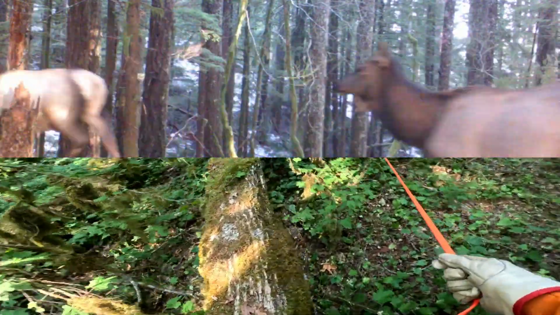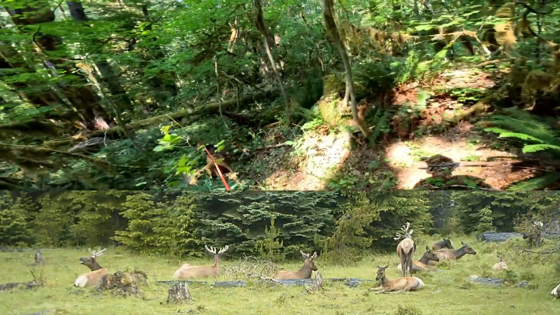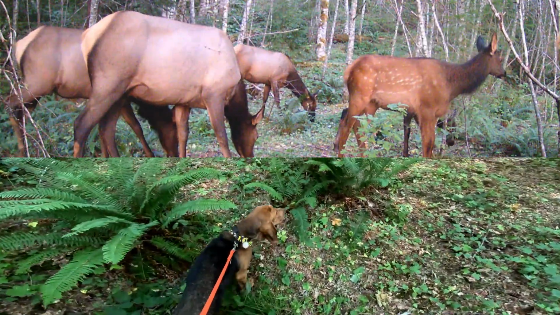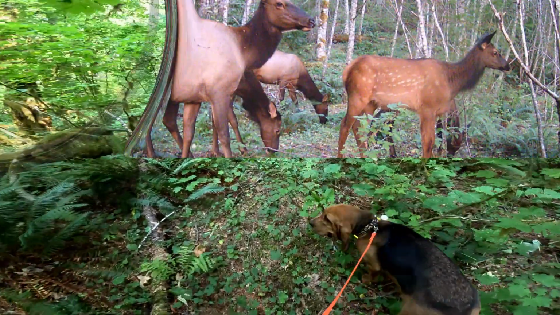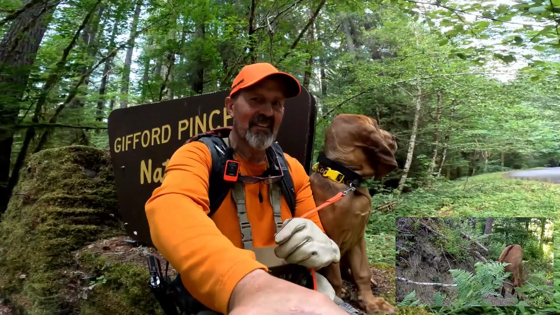I'm not sure Wyatt would have even had to jump up on those. You just step over those long legs. Oh, you really want to go over there. Is that the way the animals went? They did, didn't they? Okay, but we are cutting to the road and going to the truck. Bye-bye. Okay, we made it.